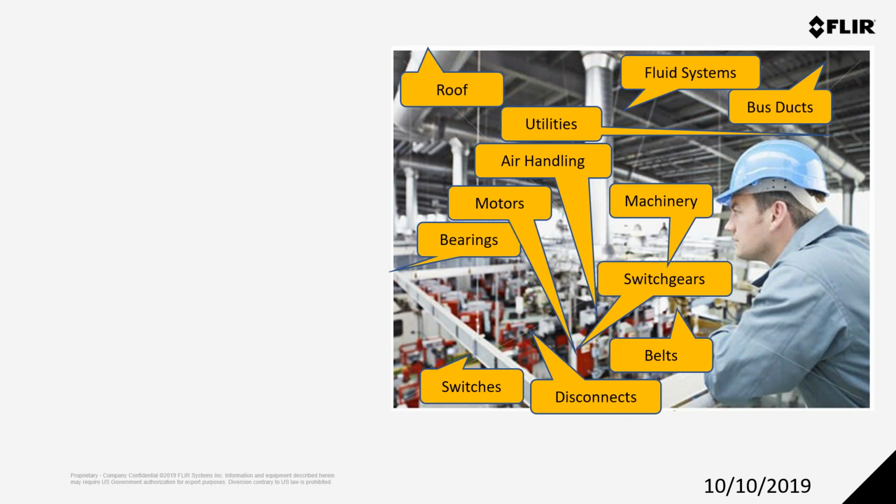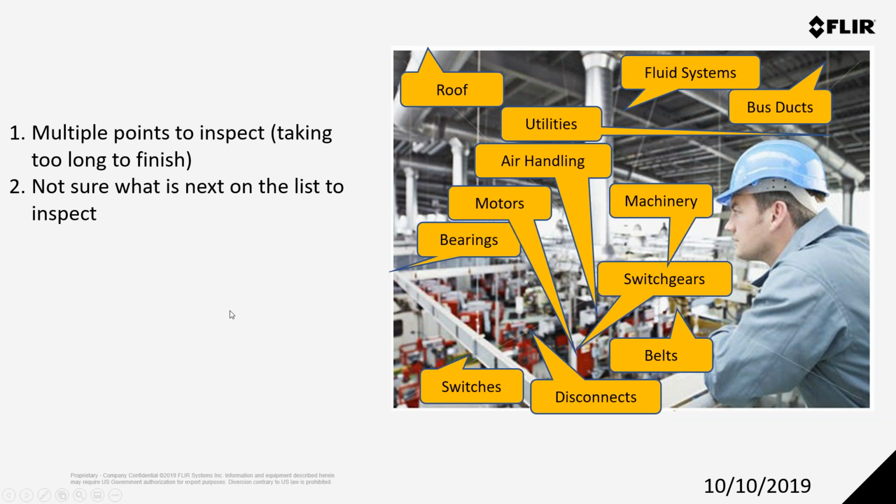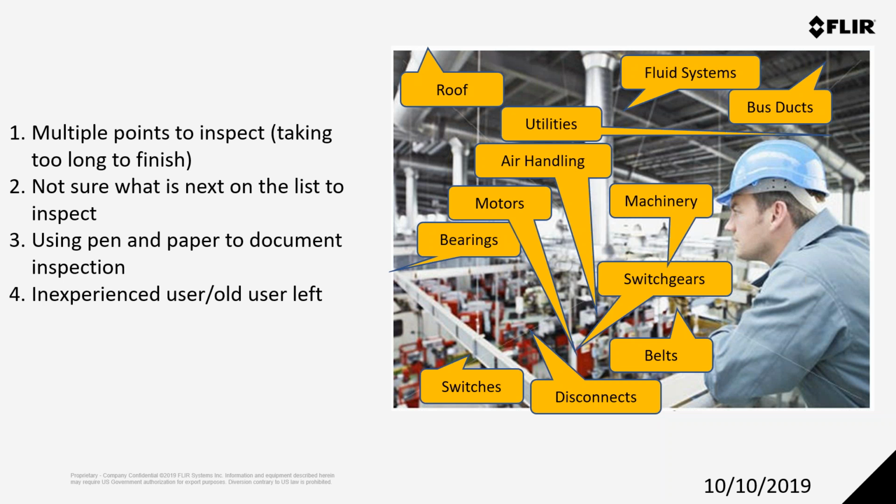So how do we improve the people performance of our technology? The way to do that is to help guide the operator on the path. So if you're talking about multiple points to inspect, it takes too long to finish. You're not sure what's next on the list to inspect. You're using pen and paper to document it. You're still doing it the old way. Maybe you have an inexperienced user. Maybe you have an experienced user who left, retired, moved on. Now you're stuck with who's going to operate the camera.